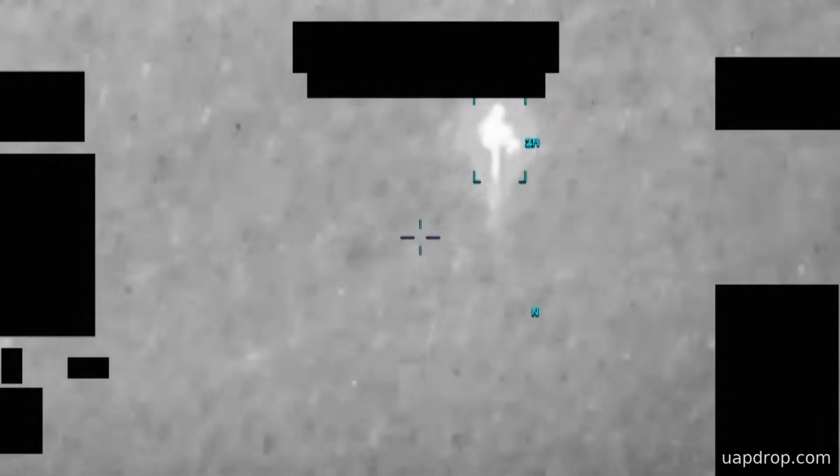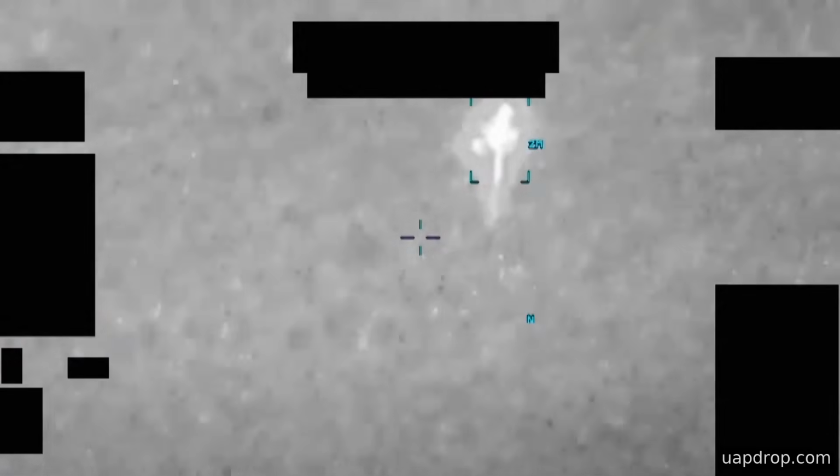Automated tracking and operator zoom and pan combine with sensor motion to produce apparent maneuvers, and environmental conditions in the CENTCOM theater can change thermal contrast. Those factors complicate attempts to infer size, speed, or configuration from the frame alone.